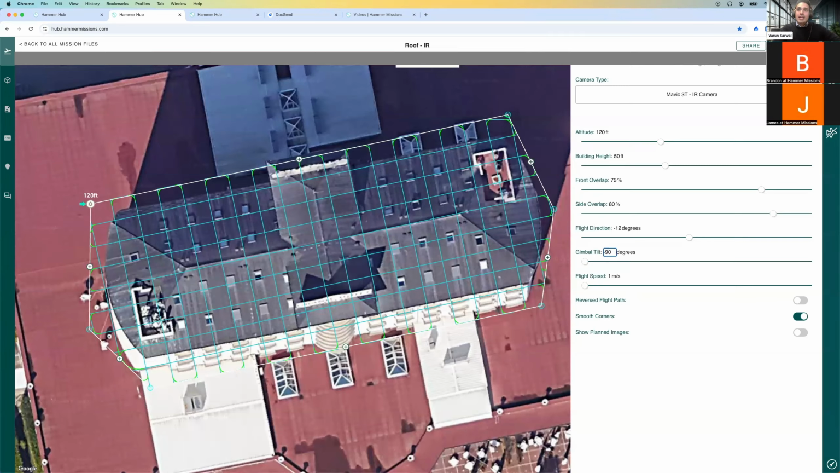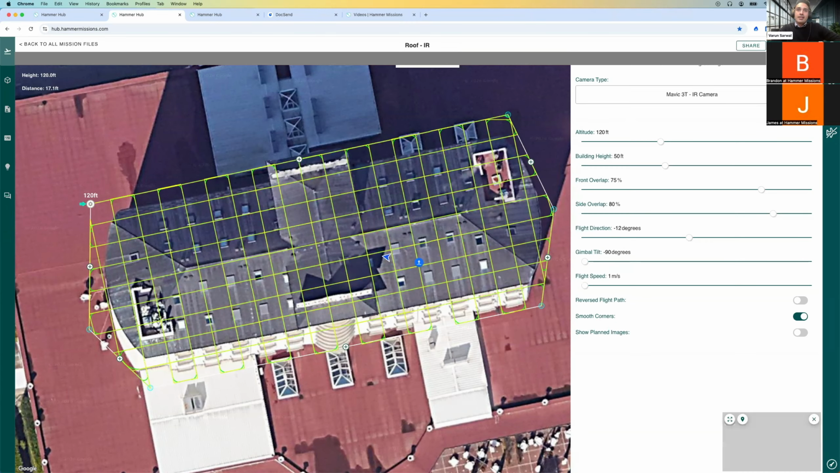You can set up the gimbal angle, so you're looking straight down on the roof in an orthogonal manner. Essentially we're setting up all the parameters for the flights so that you can create a flight plan and understand how the drone will fly and how it will take all those photos across the roof.